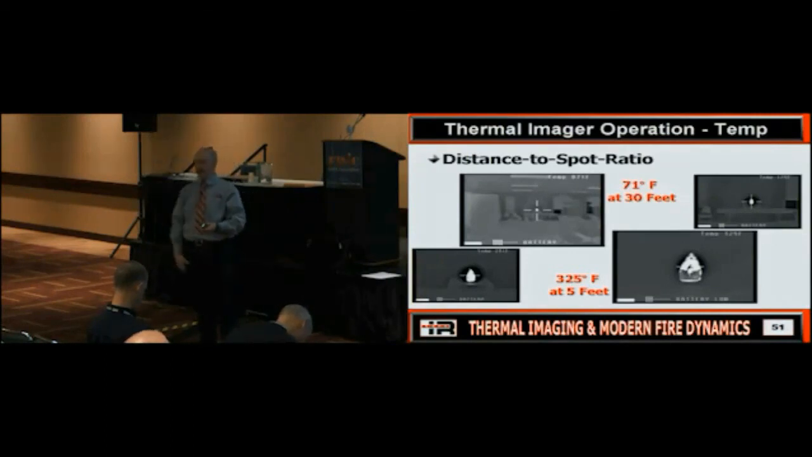Get a ladder and go check it. And somebody says, it's 80 degrees. Don't worry about it. Should you worry about it?